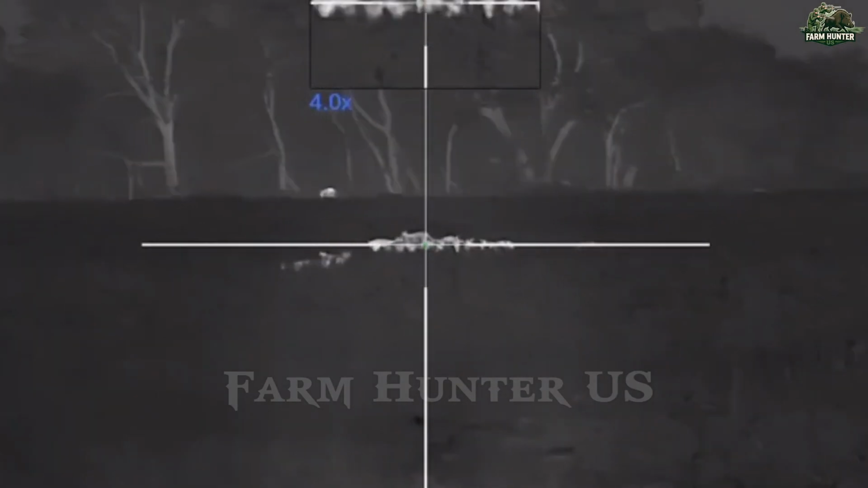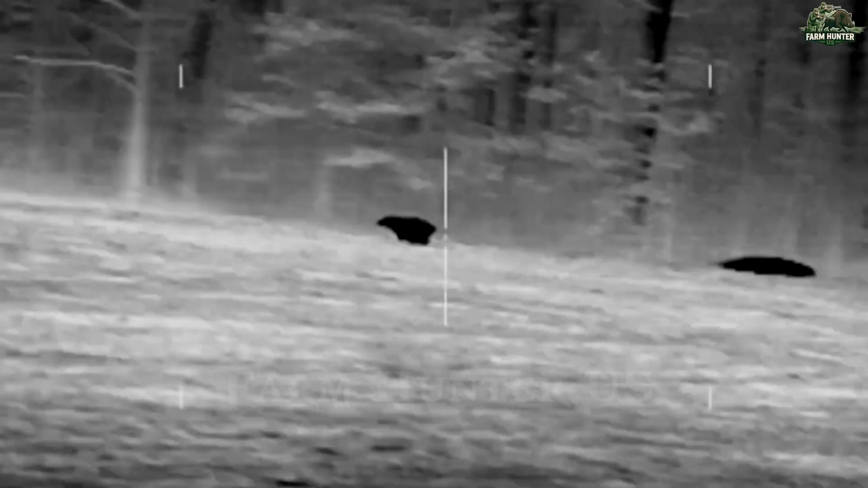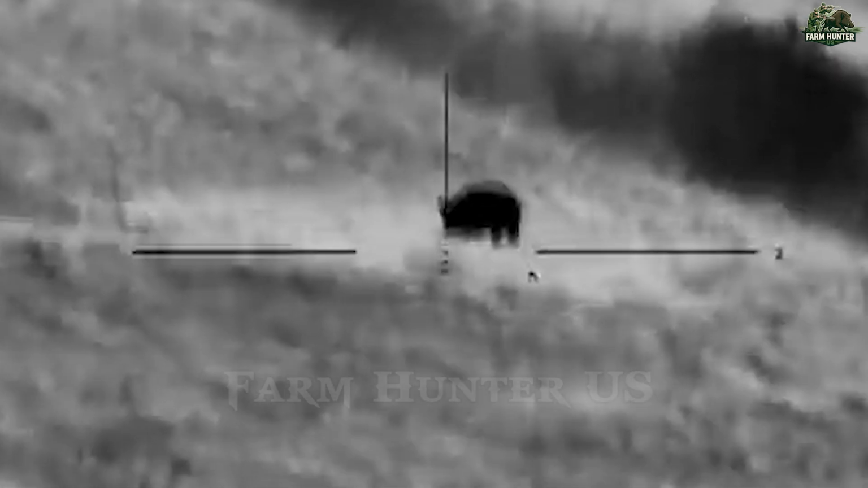But our formation was airtight. No escape. The final barrage of shots echoed through the night, and soon, the clearing was still once again. Under the cover of night, and guided by patience, precision, and coordination, we had pushed back hard against an invasive force that never seems to stop growing.